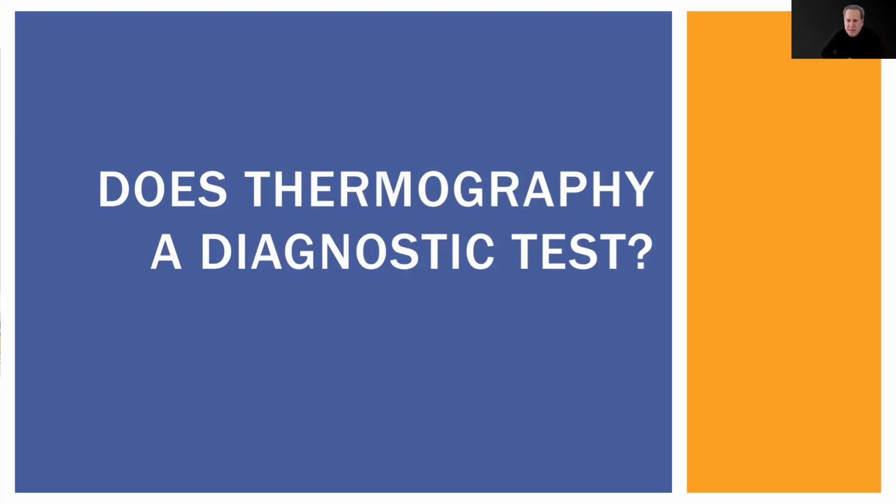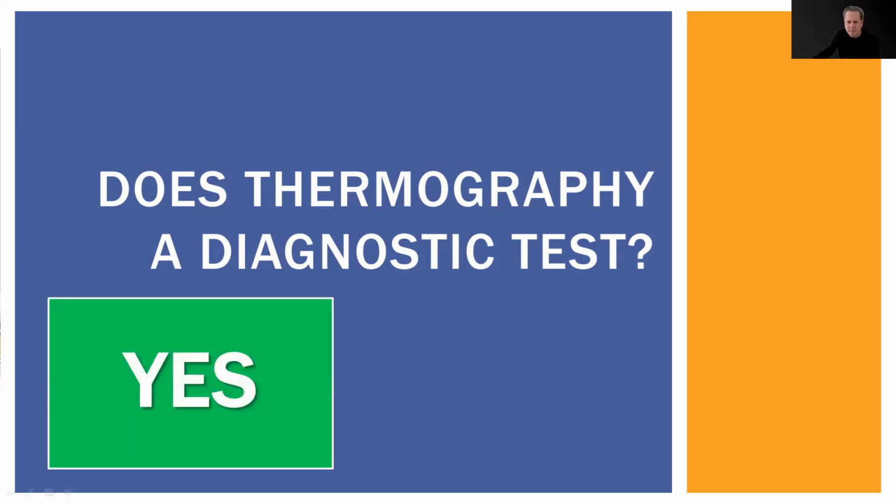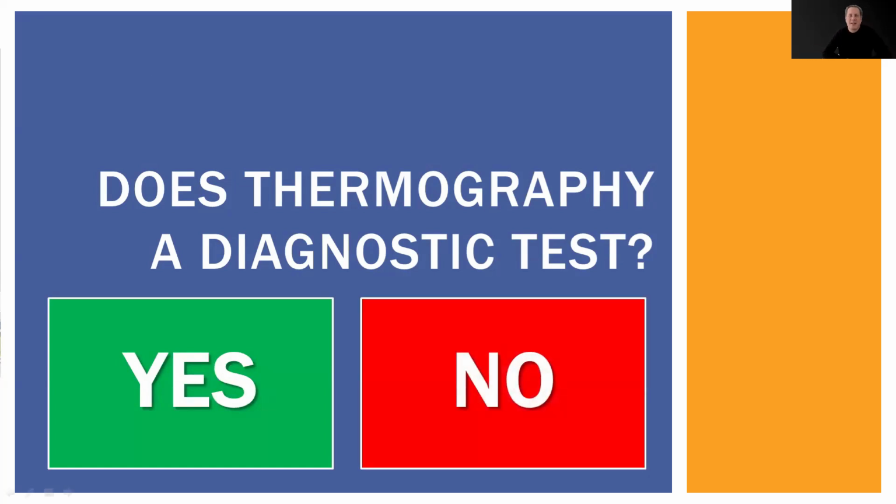Is thermography a diagnostic method? Is thermography a diagnostic test? Yes or no? If you put yes, does it really diagnose? If you choose no, if it doesn't diagnose, so what's the point? Of course it diagnoses if you're a doctor or a specialist.